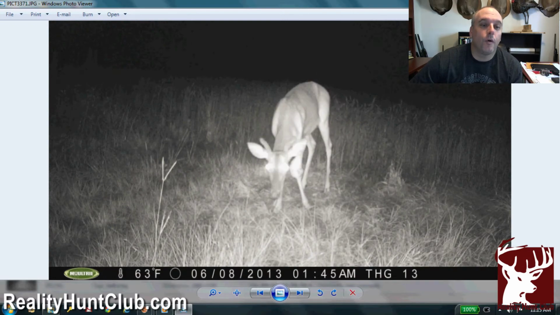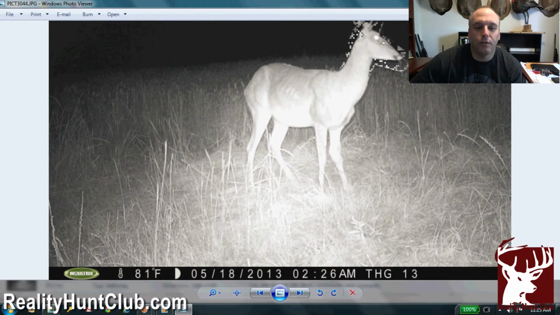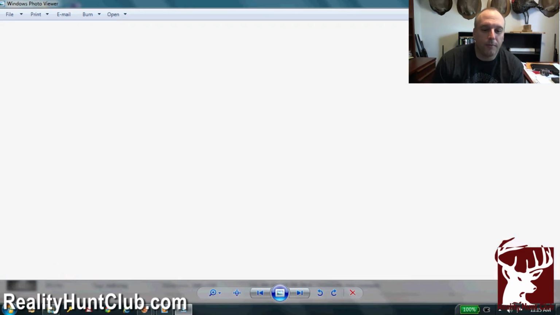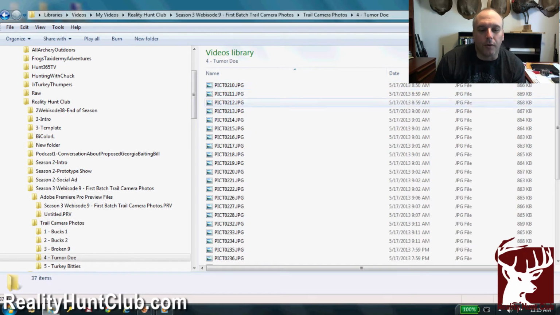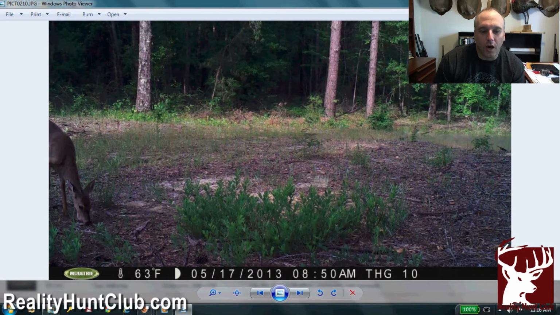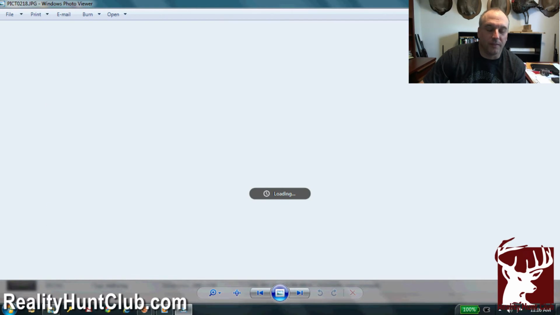Now, to go from one deer that's got an injury that looks healthy to another deer that has some type of funk going on, it looks like some kind of abscess or tumor underneath this doe's jaw. Now, she looks like a young doe. Ooh, it's just gross looking.